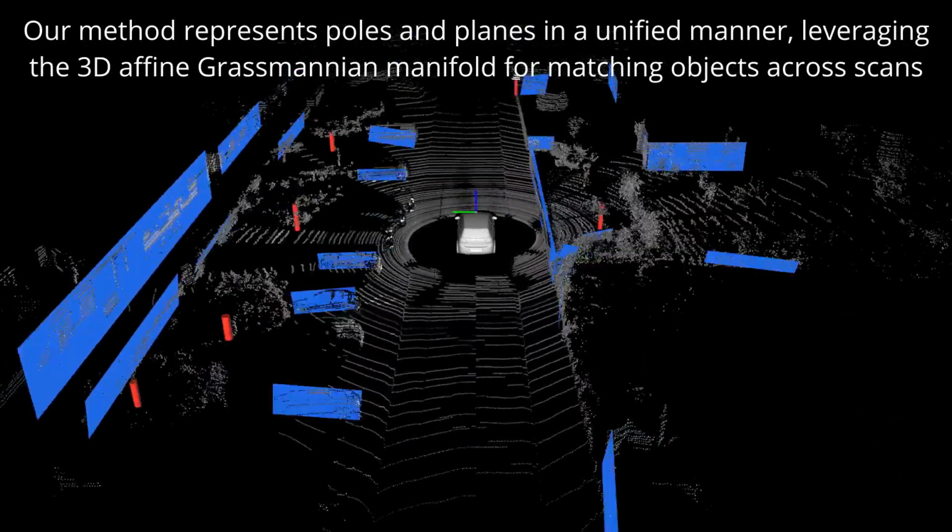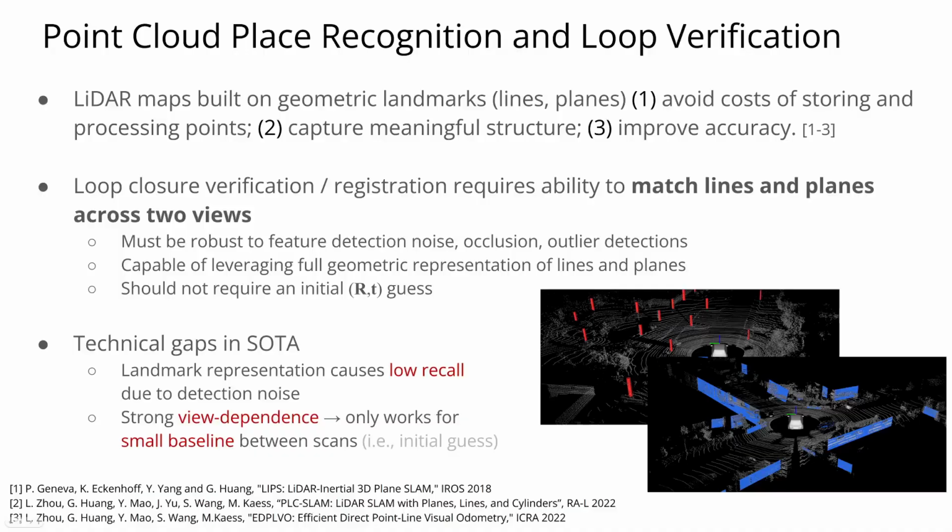To overcome these challenges, we propose to use geometric primitives such as lines and planes as lightweight abstractions of the lidar scan. Using geometric landmarks avoids the costs of storing and processing point clouds, enables maps to capture meaningful structure, and improves mapping accuracy. Given this, the question this work sets out to answer is how to find correspondences between lines and planes for geometric verification and registration.